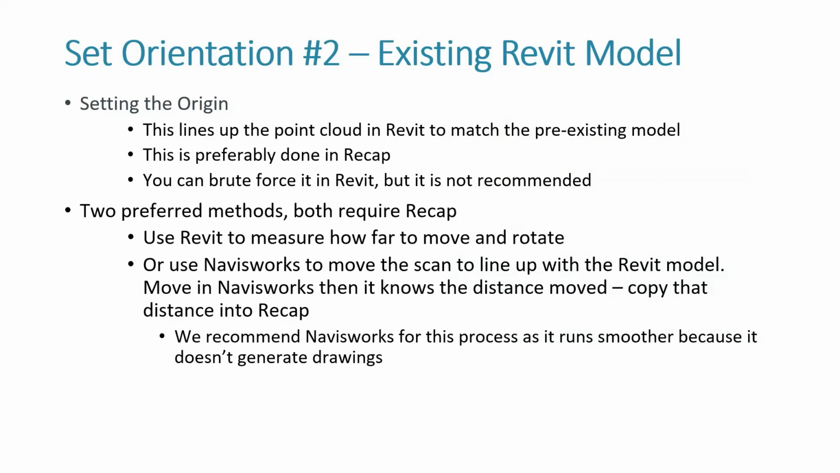We have Revit, where we can measure how far it is and rotate and put those distances and rotations into Recap, and it will do it. Or we use Navisworks, dragging the scan file around, line it up with the model, and Navisworks will actually save how far it's moved and how far it's rotated. We take that data and put it into Recap. I recommend the Navisworks method for this personally.